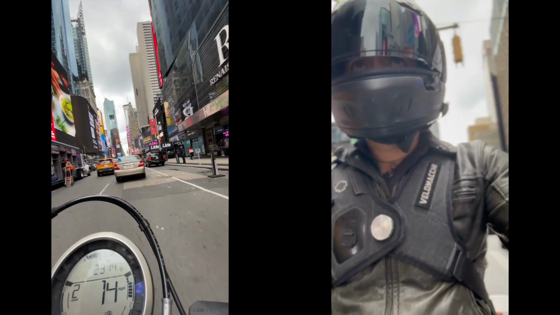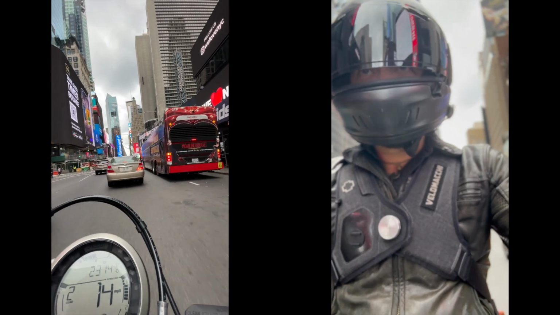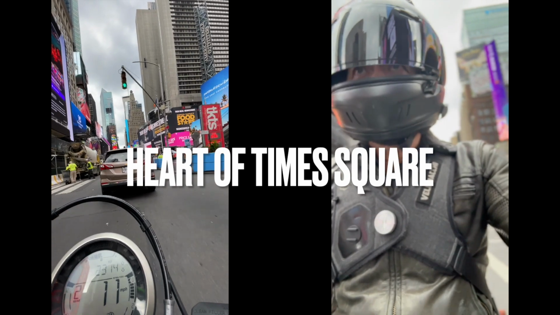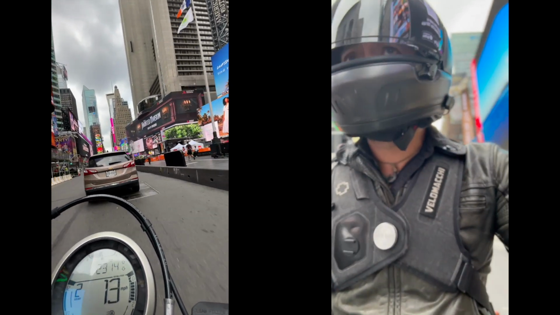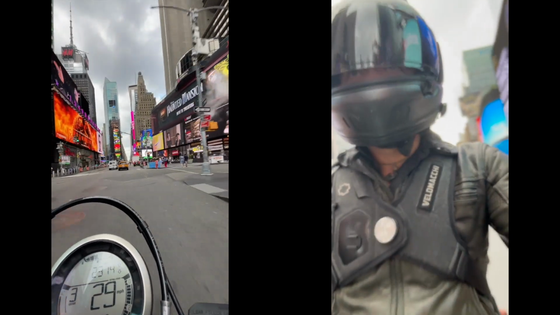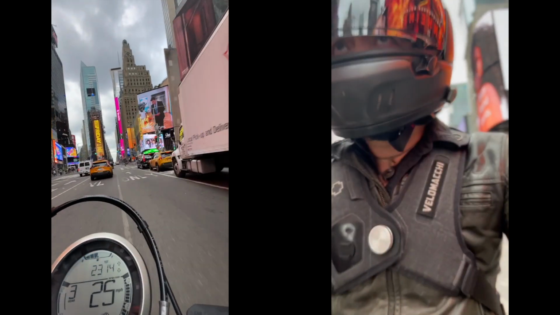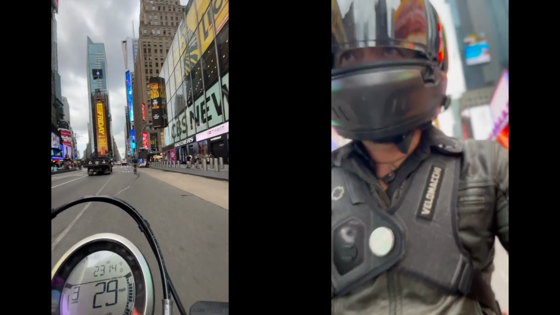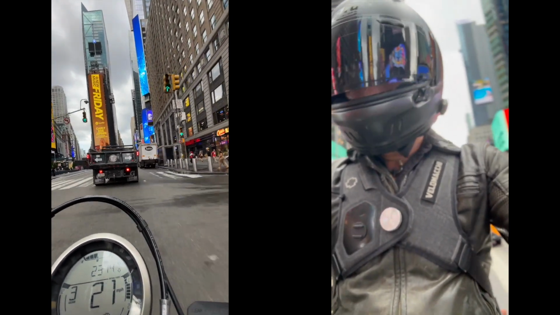Yeah, it's always interesting to ride through, especially at nighttime. It's jammed, but even here early in the morning, I'm having to watch out. Found a quick hole there. Yeah, heart of Times Square, right there. Yeah, so as you can see here, I'm always definitely keeping my head on a swivel. I found an opening right over here. Anticipating what's coming next. Make sure to check out that biker. Yeah, I moved lanes because I saw that truck parked there.